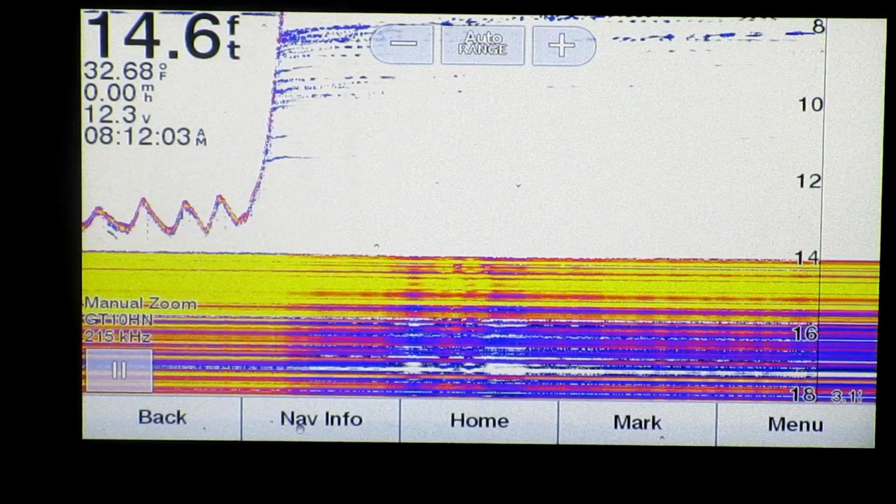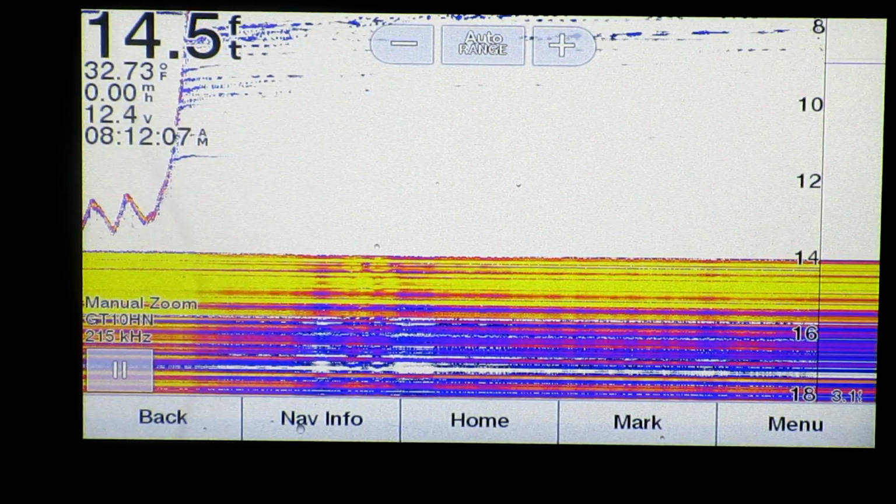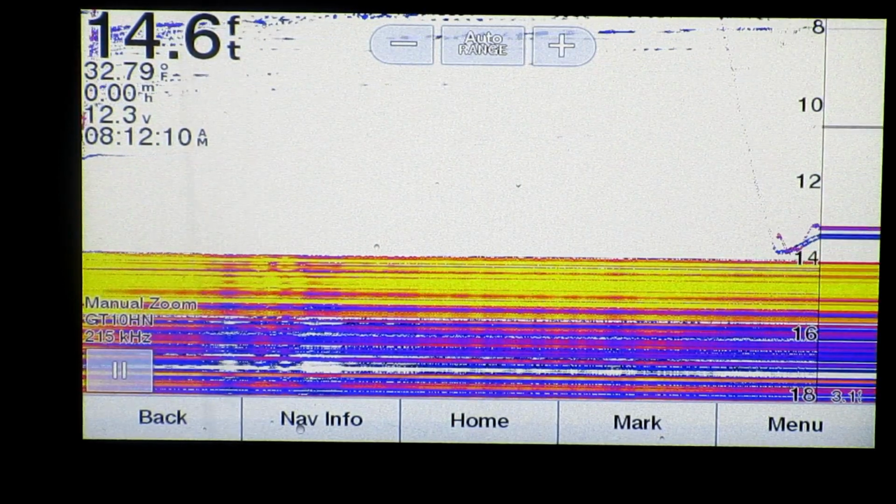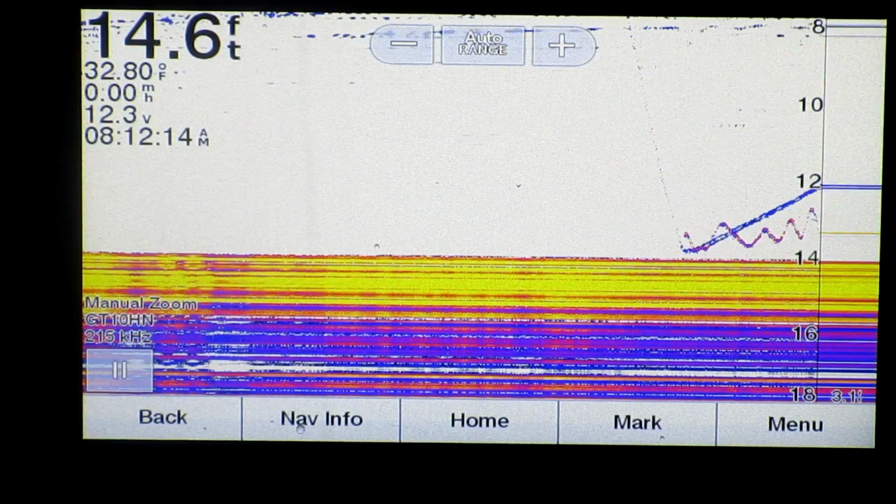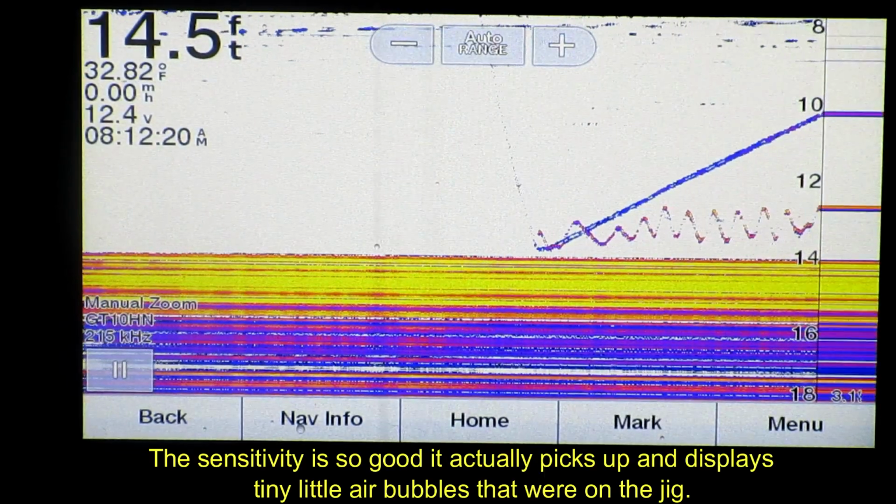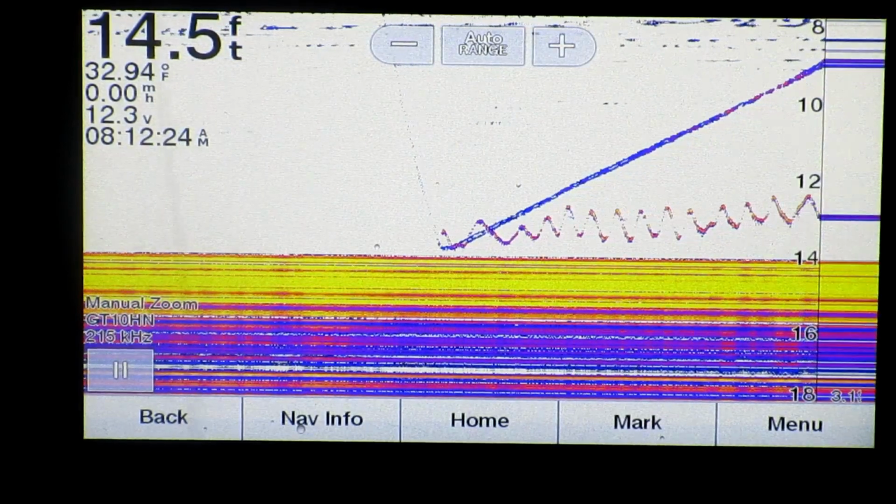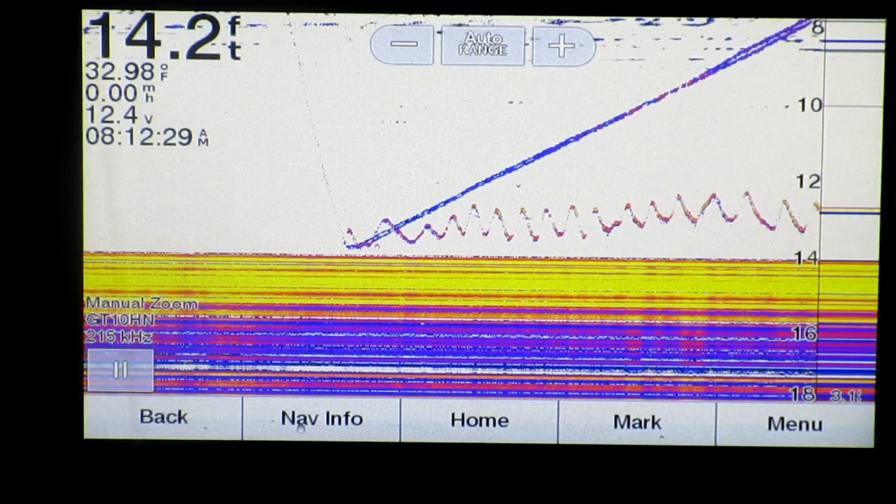And now I'm going to drop down the little tungsten jig head with soft plastic. See it dropping, dropping, dropping. There it is, right down near the bottom. And well, looks like an air bubble showed up. Okay. So you can see the screen difference on standard fish finder mode between the Garmin Striker 4 and the Garmin CV73.